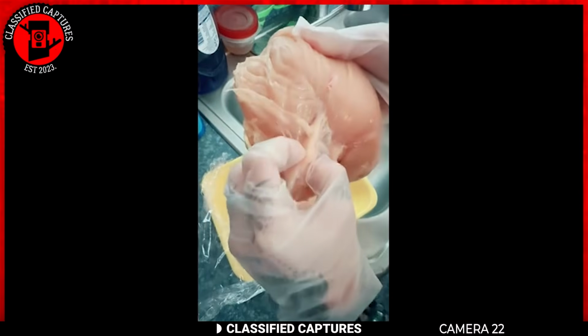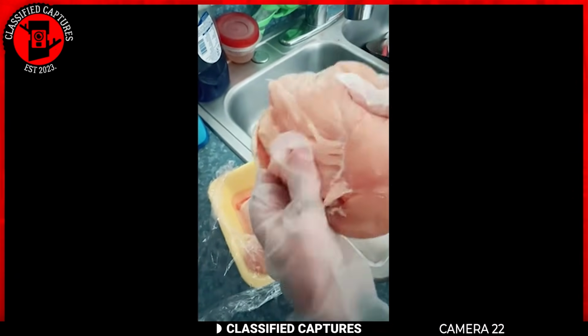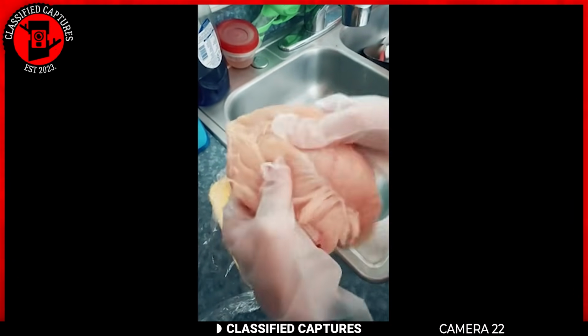I'm pulling the chicken off in chunks. I'm just pulling it off in chunks. I can rip this chicken open.